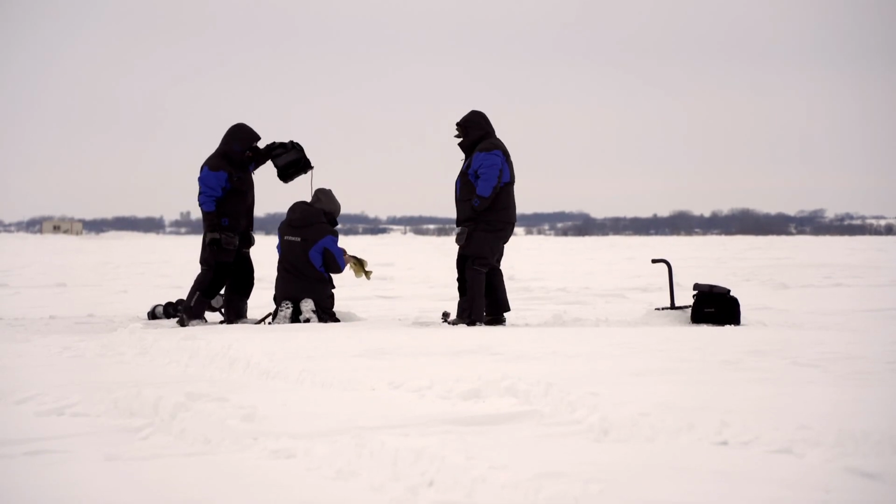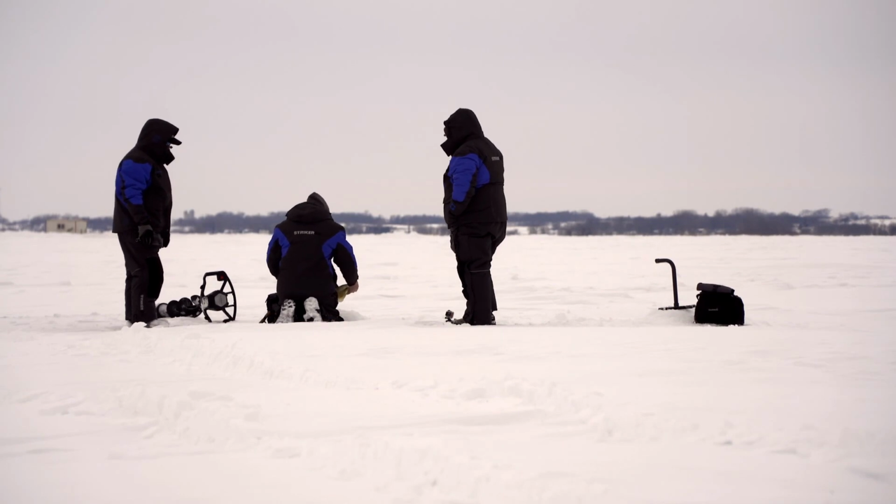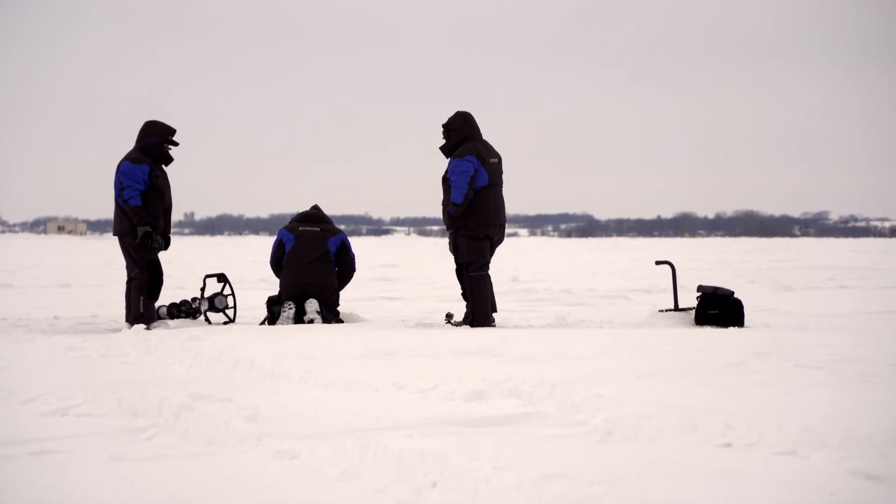And what we're doing is trying to stay in front of them and follow them around as well. And so we set up on the tip of the point, we dropped the Panoptix, we found the school, and now we've just been following them down to the south here basically.